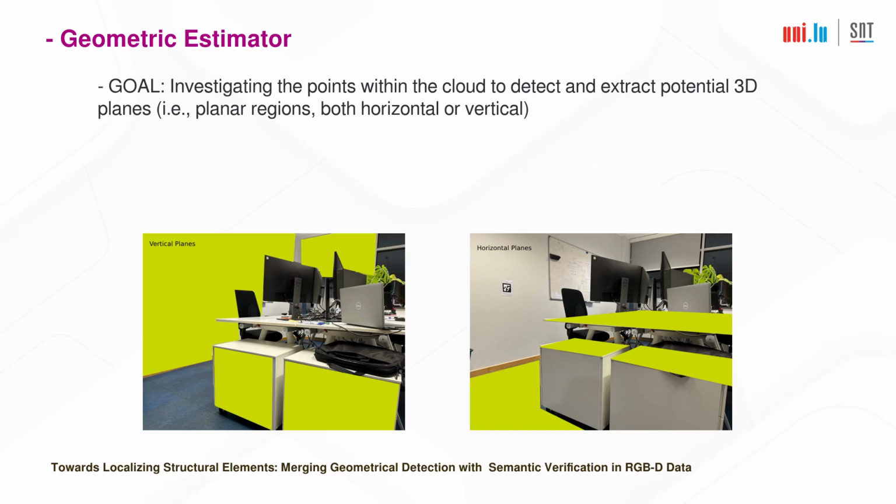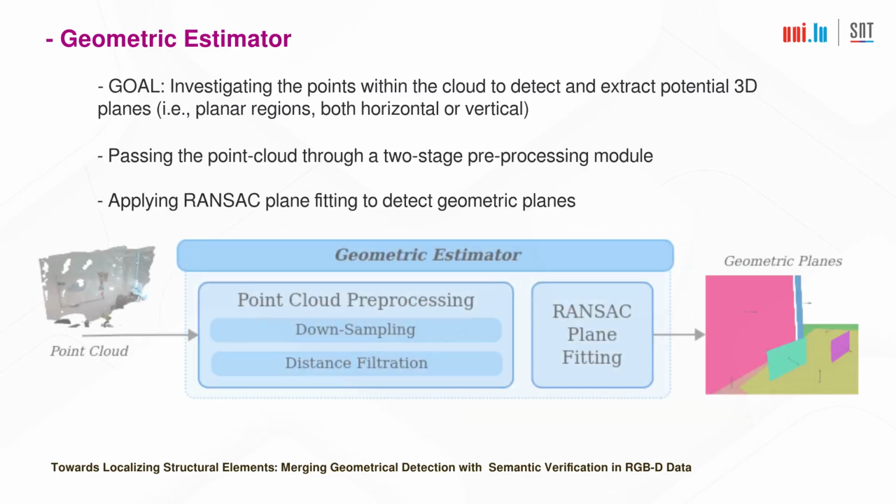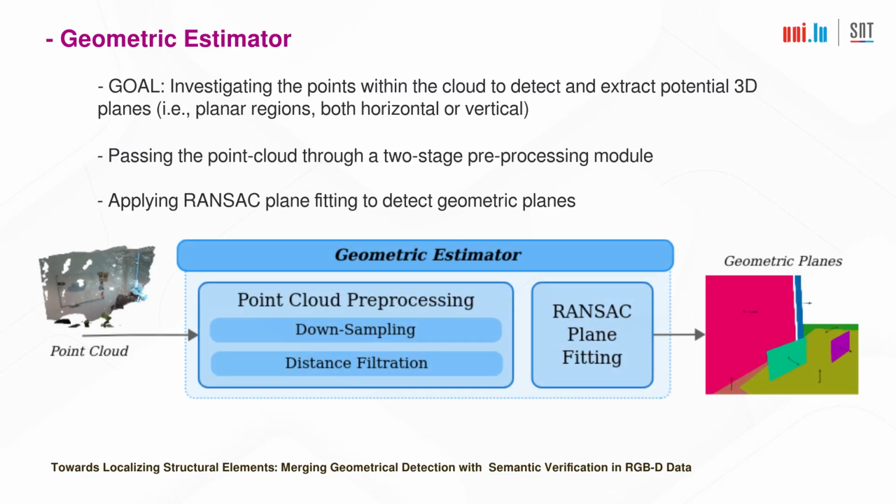If the point cloud contains noisy or low-resolution points, it can negatively impact subsequent processing steps. Thus, the point cloud undergoes a two-stage pre-processing procedure. The first step is to downsample the cloud to remove noisy or redundant points. Then, distance filtration is employed to only keep the 3D points that satisfy the depth minimum and maximum range.